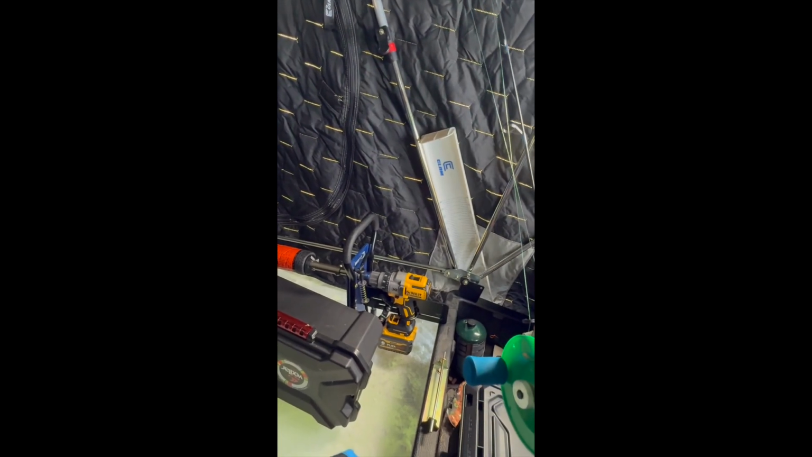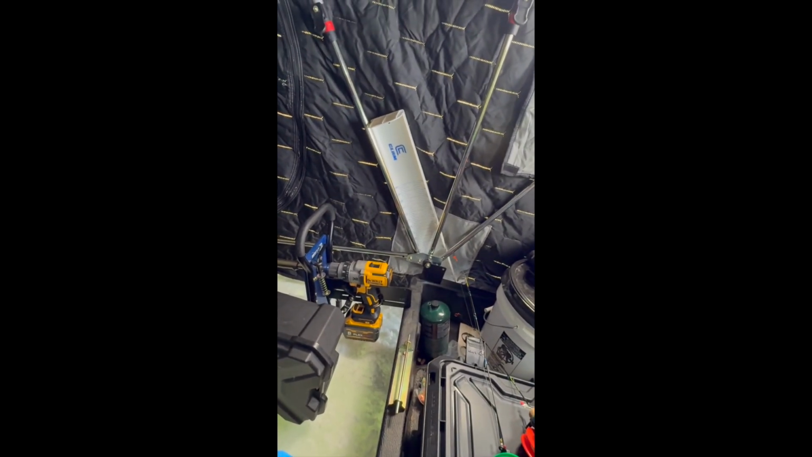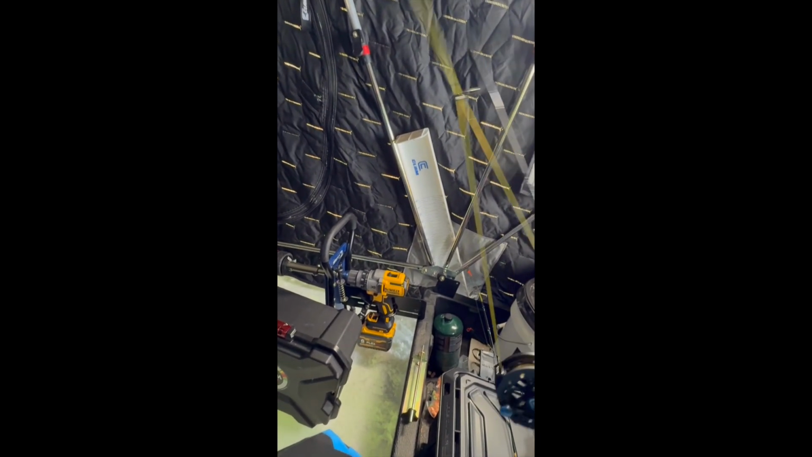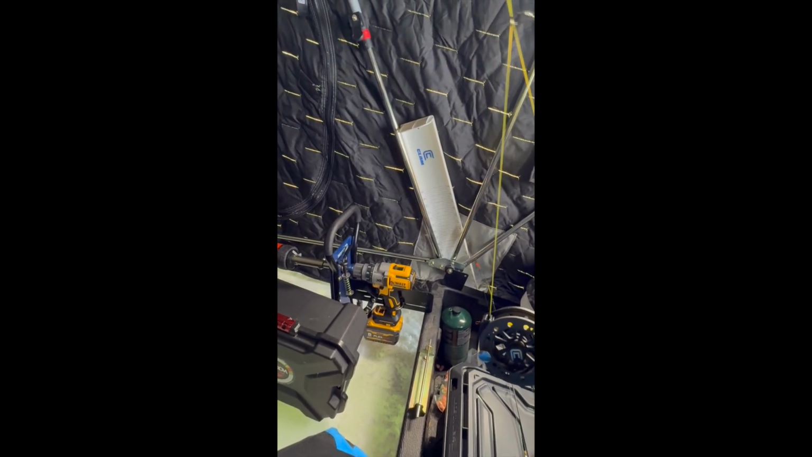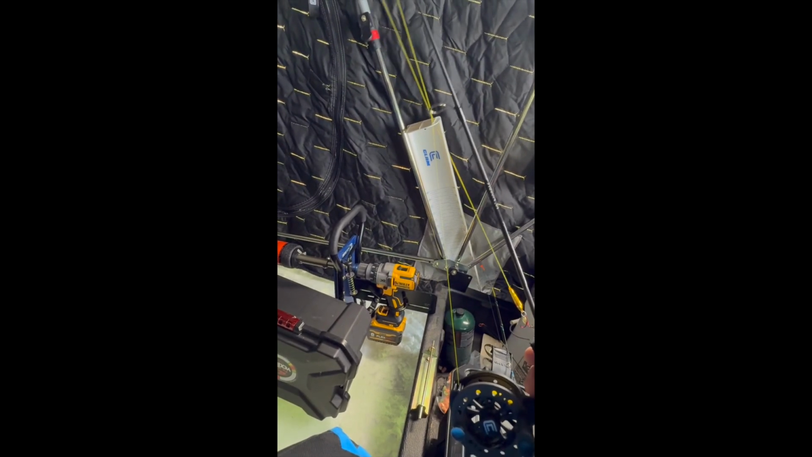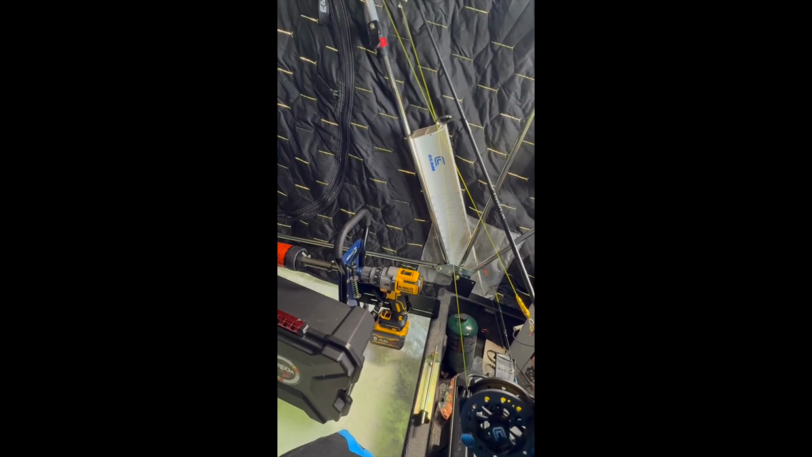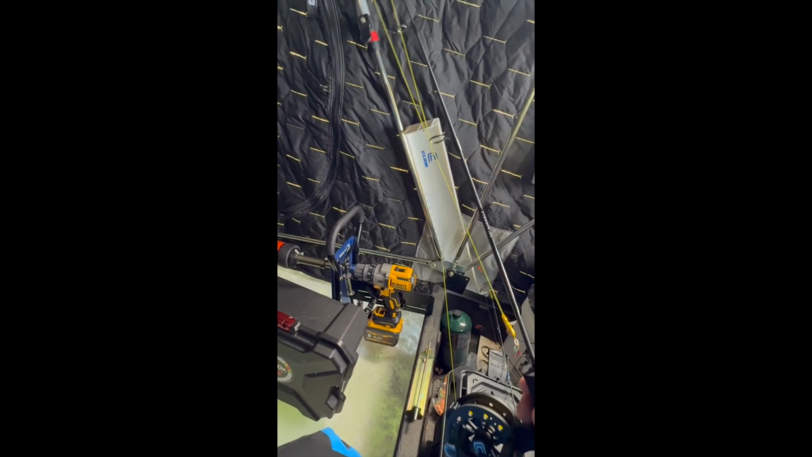I'm using the Clam metered line. I like it because it's metered: 1 foot is clear, 1 foot is green, or 1 foot is clear, 1 foot is pink, depending on what color you get. It's 3 pound. I do 3 pound in the green, and then I do 4 pound in the pink, so that way when I pick up my rods I know what I've got.